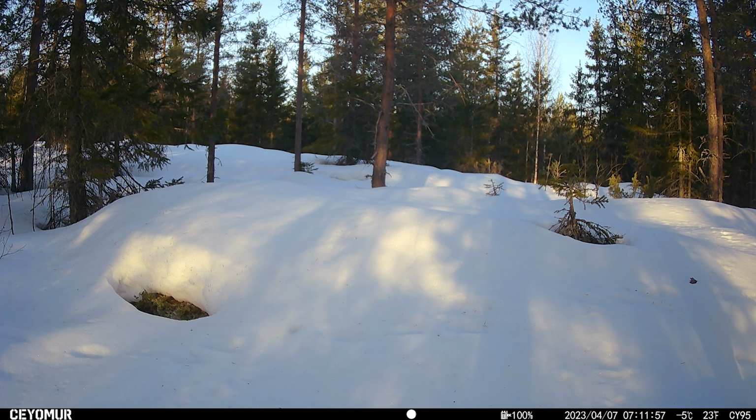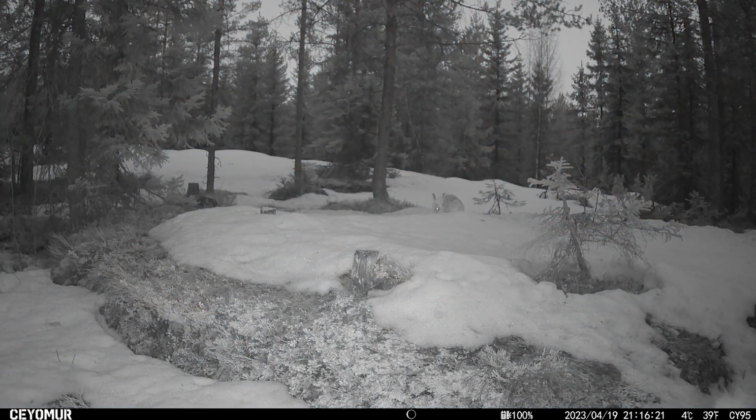Fabulous to see it. But we are already into April, and you can see the snow's even starting to recede a little bit. So yeah, a couple of gaps there, which either the camera ran out of its battery and then restarted, or there was something covering the camera lens, because I don't believe for a moment that nothing went past in that time. In fact, there are footprints to show it.